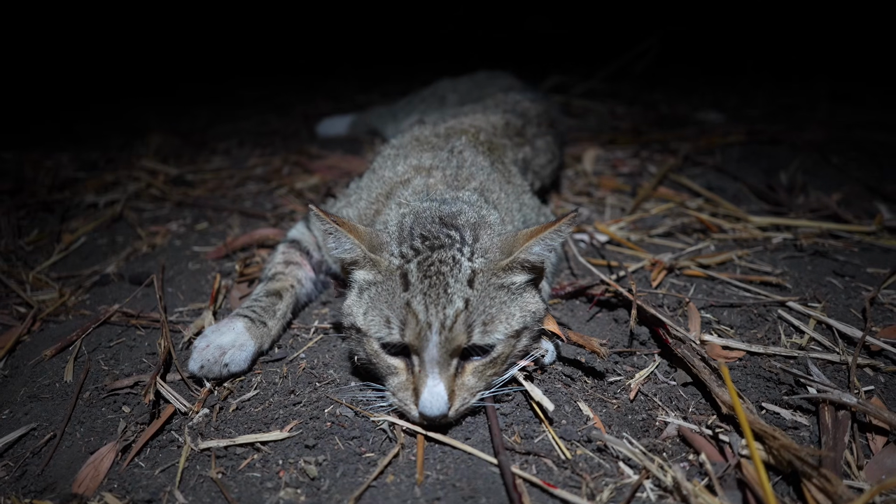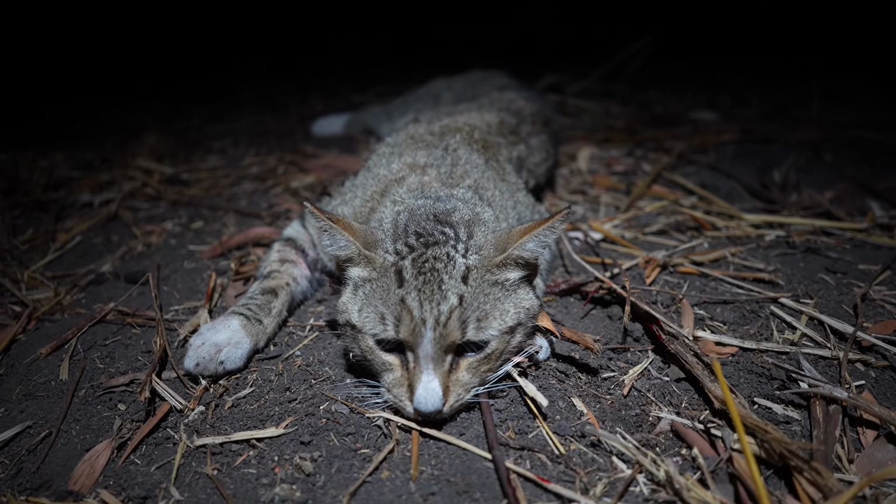I'm not having much luck finding these feral cats of a daytime, but of a night time. That's 4 now. Happy days. Have a look at this one.